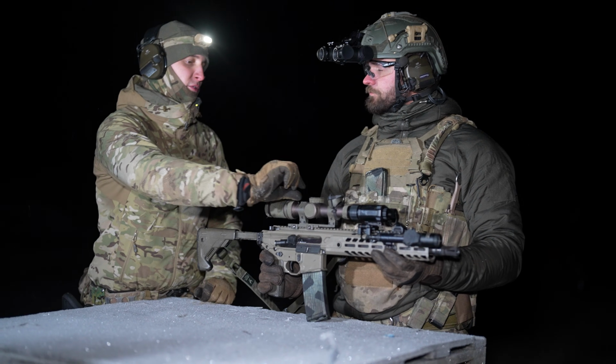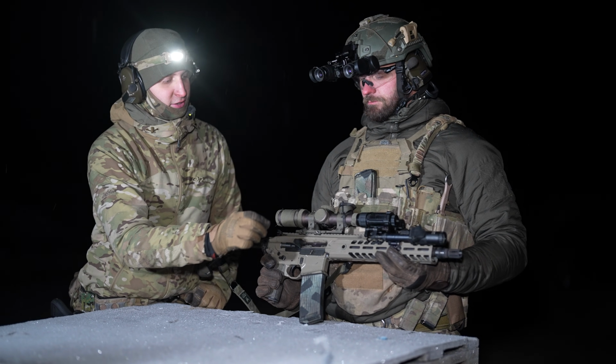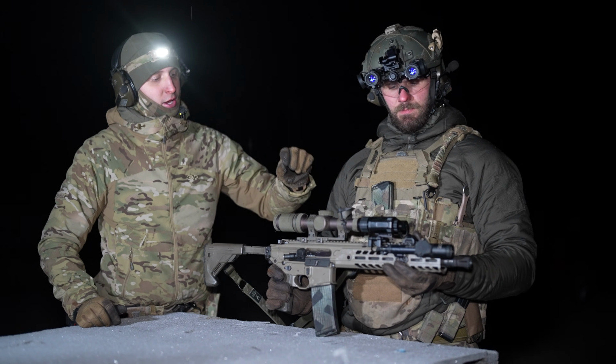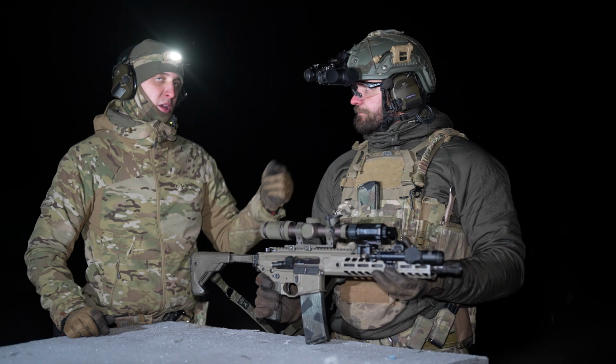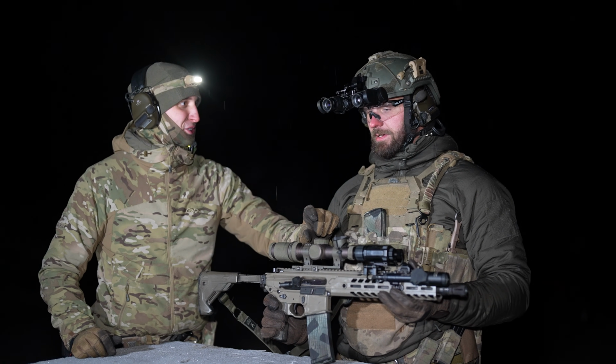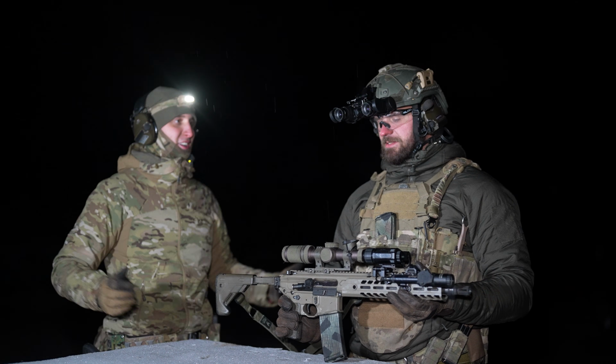But some people run an RMR on top, maybe canted on the side. The Aimpoint Acro is very popular to put on top of here, and it must be a night vision capable sight, because we have one prism sight in our armory which has an RMR on top, but it's not night vision capable, so it's too bright, kind of useless.